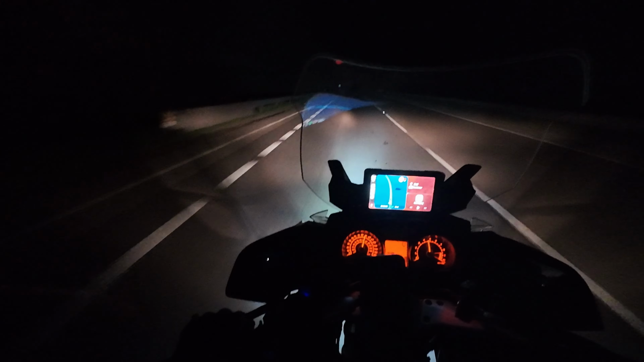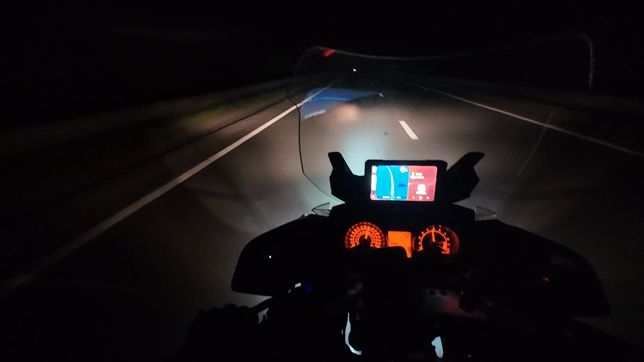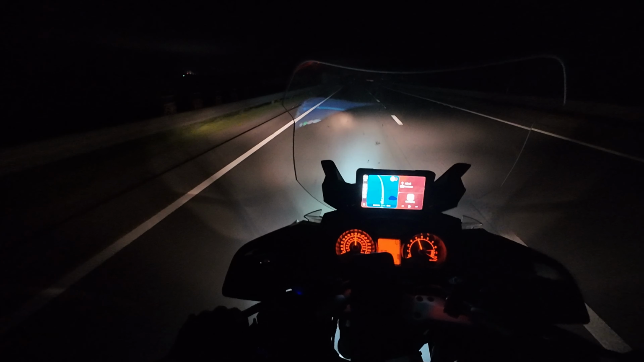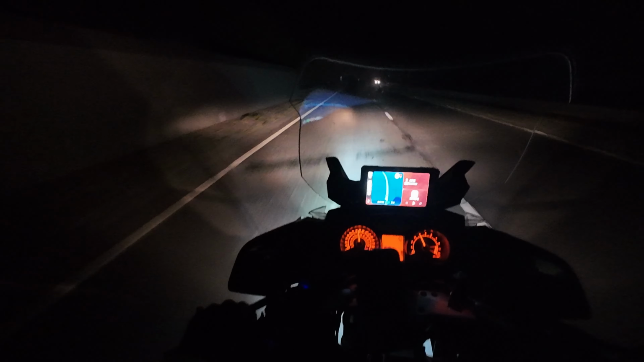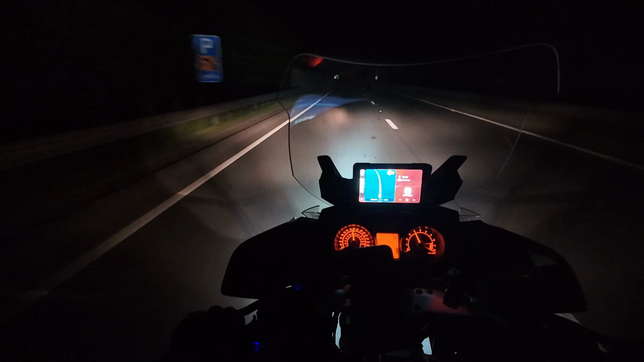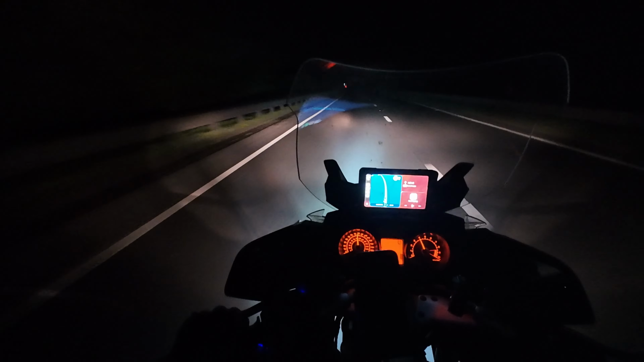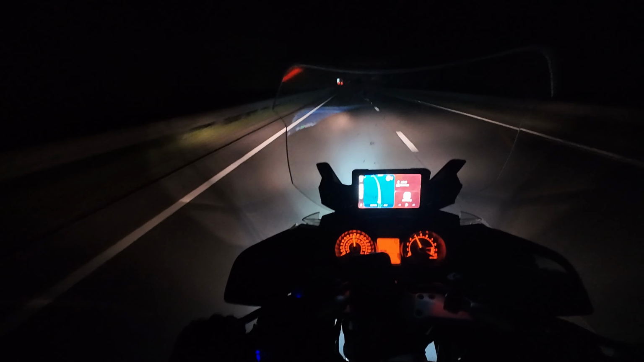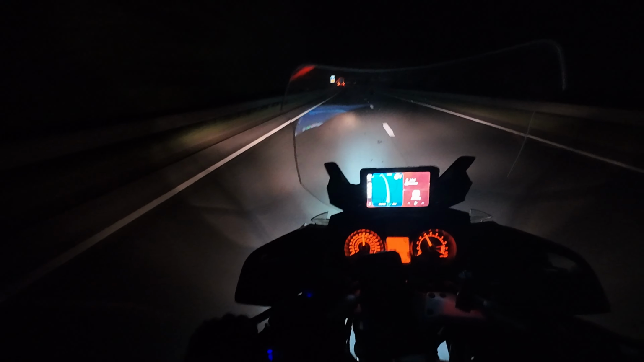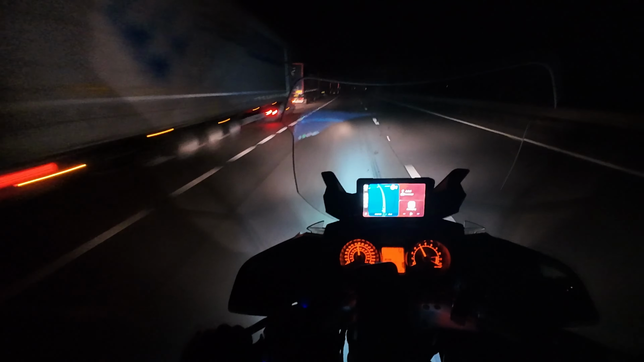I mean, I live like 2 minutes away from the motorway, but that's a bit too fast. But I like to come off a few junctions earlier so I can break the monotony and all that, so I can have some roundabouts, a few bends and stuff like that. Otherwise, it's so boring.